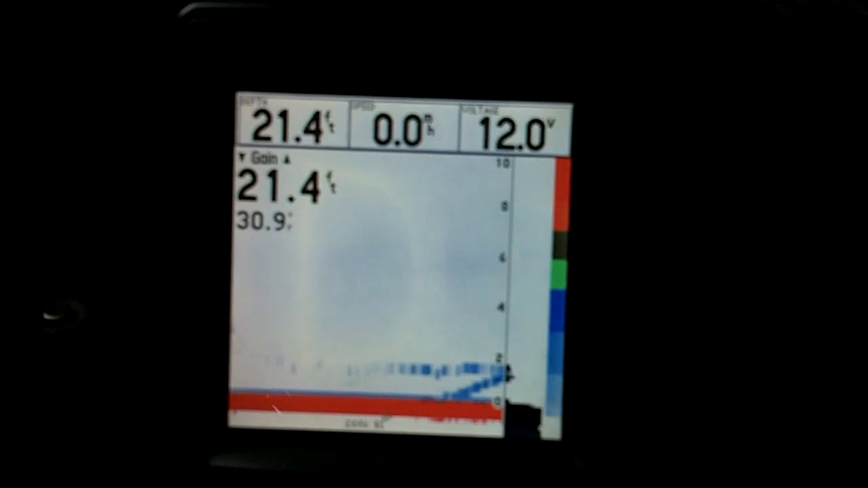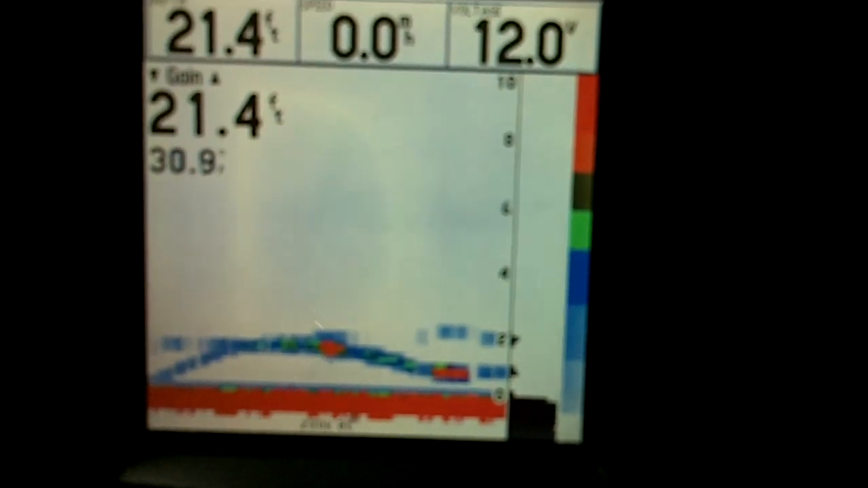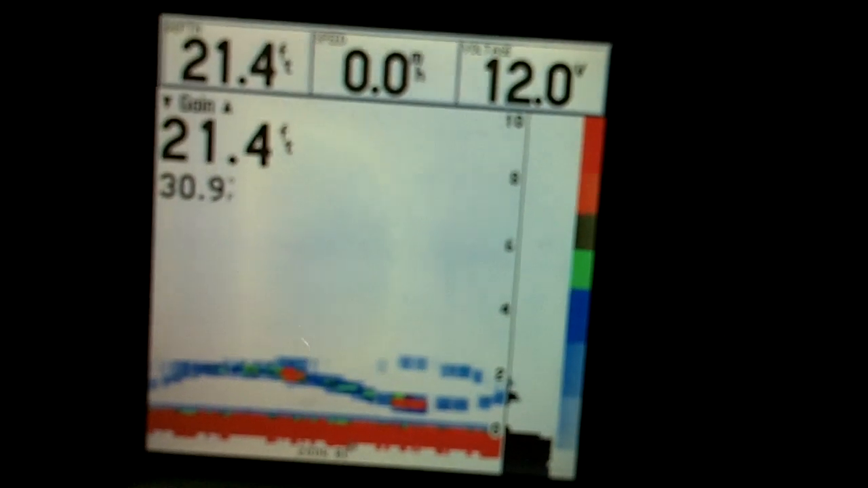Okay, that's a fish coming in to look at my jig. Okay, he did not want it. I'll drop it back down and try to get him to come back. Okay, he's coming back.